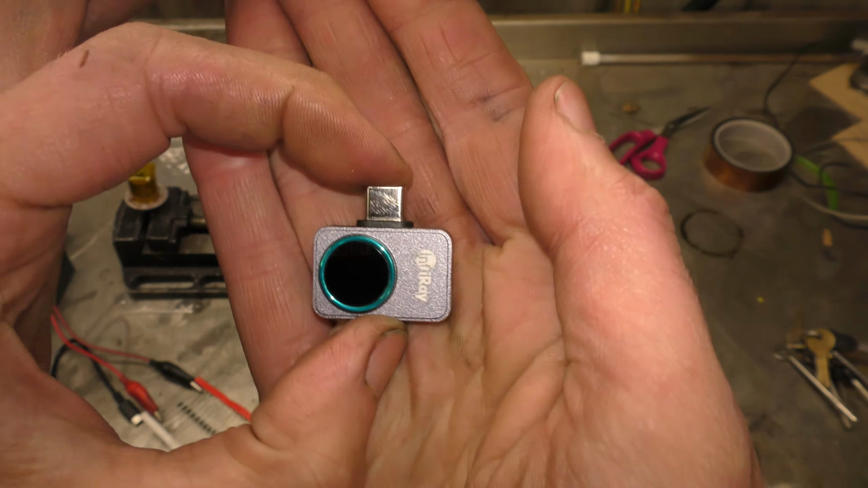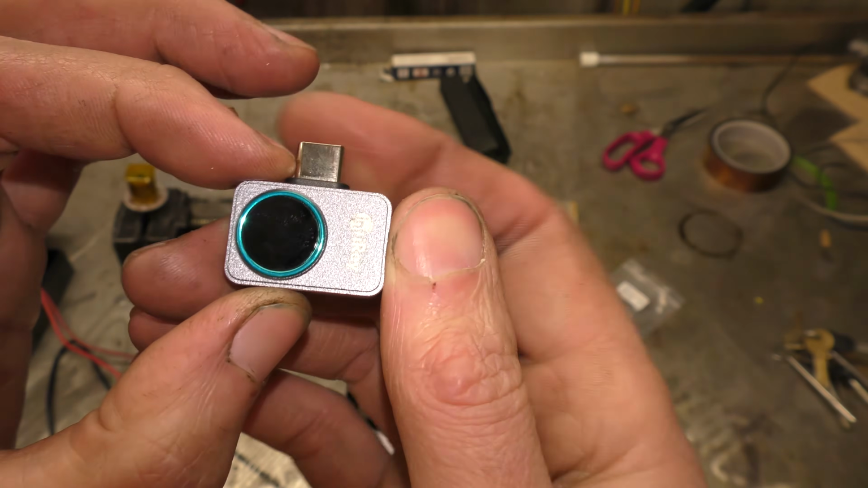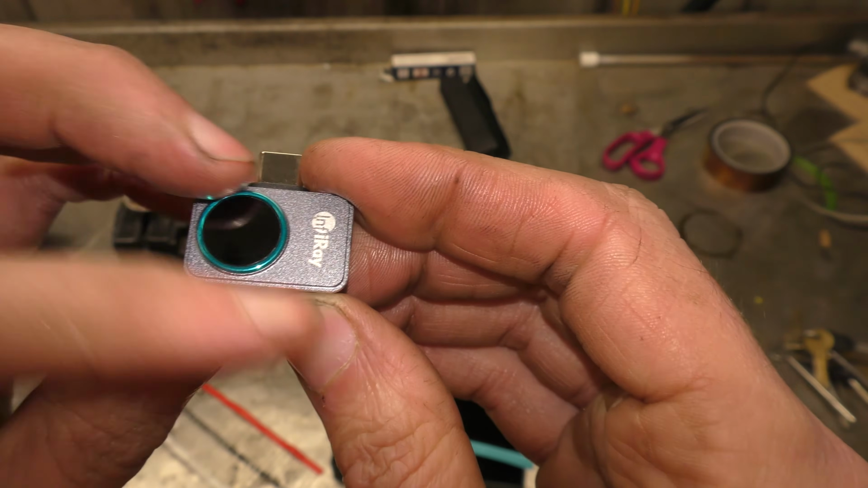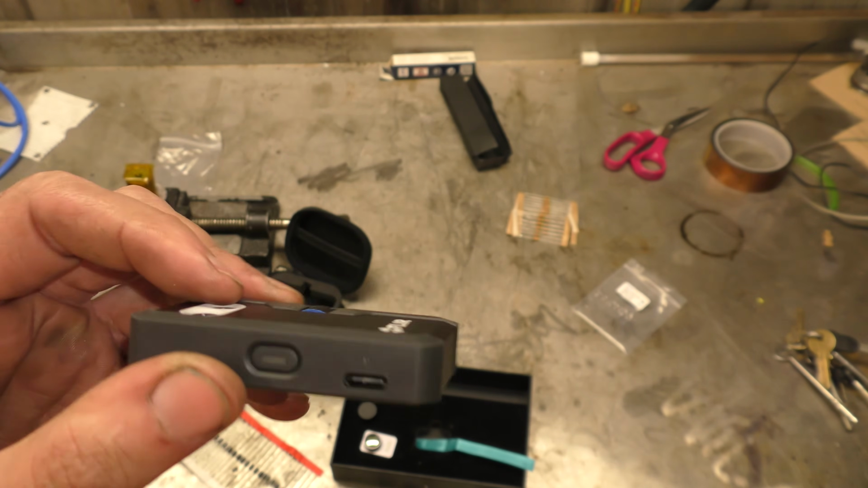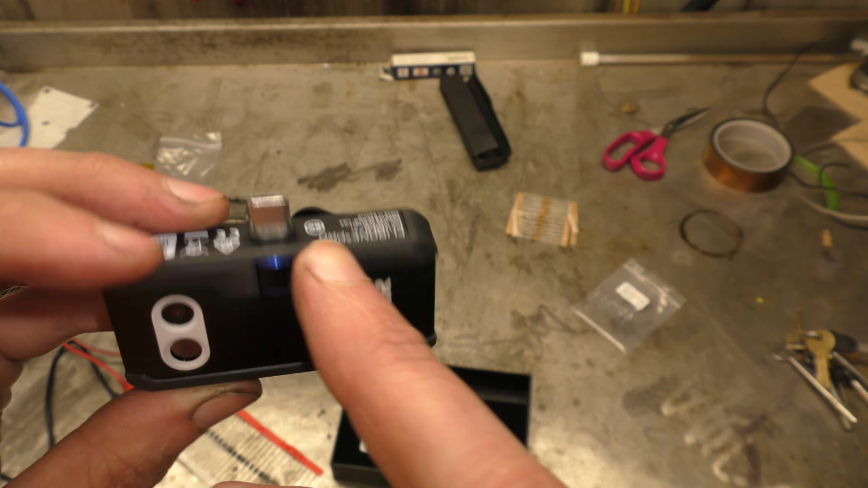Well, what are my final thoughts on the Infiray P2 Pro? Well, my first one is, I like that it doesn't have any batteries. That I can just plug it straight in the phone and it'll work. I don't have to worry about trying to remember to have this charged, because you have to charge it from USB-C, it doesn't run off the USB-C of the phone.